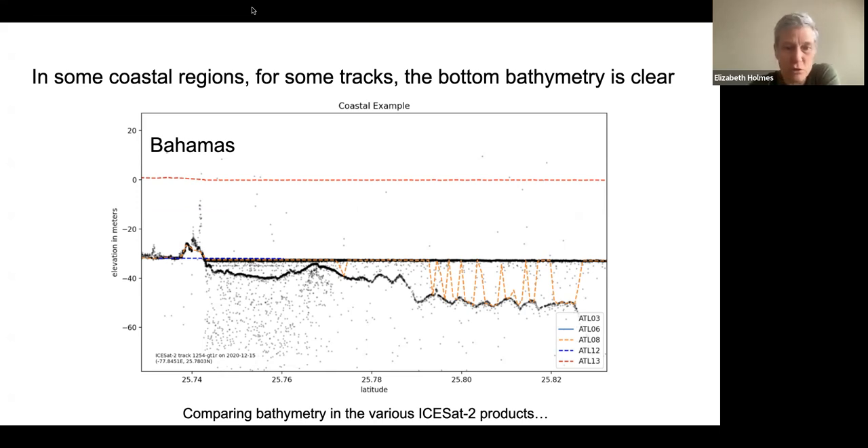If you look at this, you can see clearly the ocean surface and then the bathymetry. This is an example where the bottom bathymetry is really obvious. But we wanted to look at a few different places to get a sense of what it looks like in general. It definitely doesn't look like this in general. Okay, next slide.